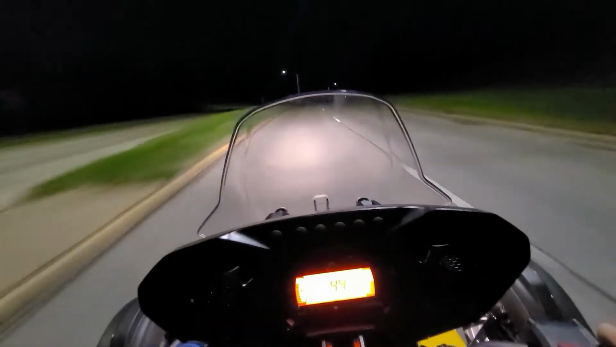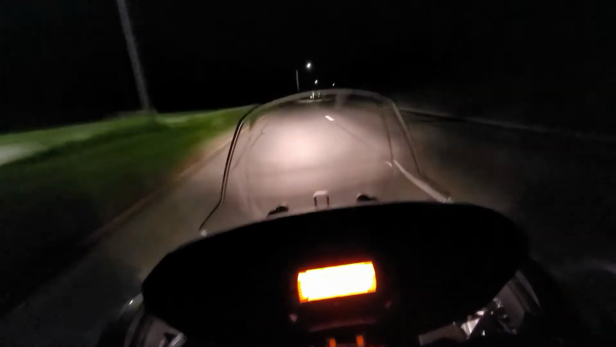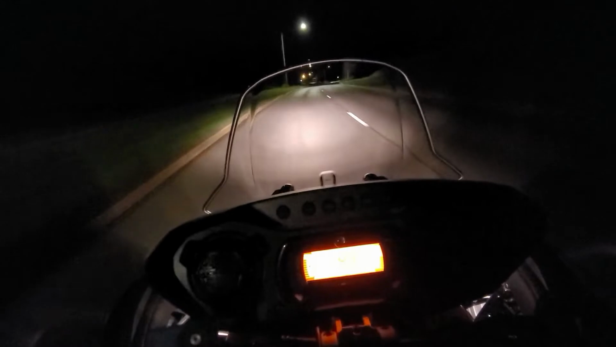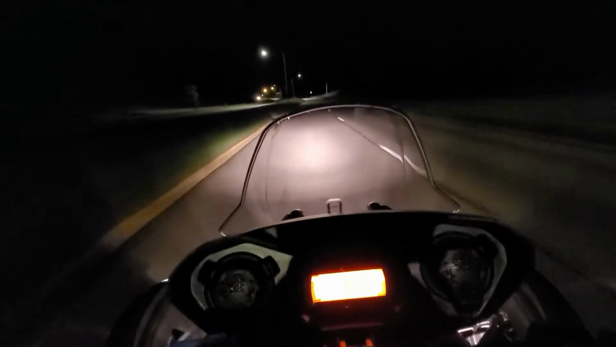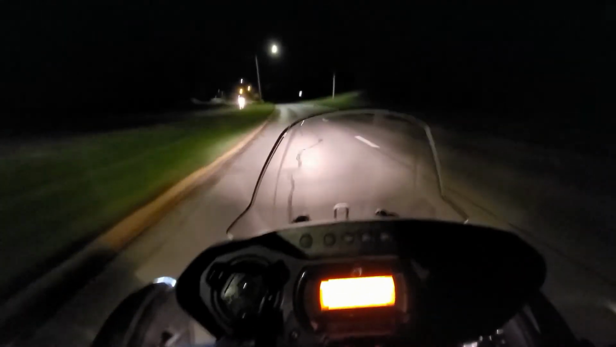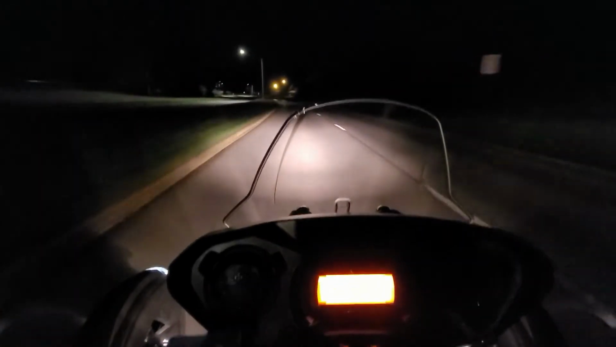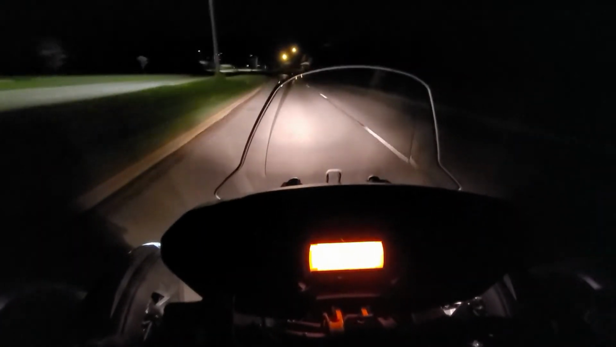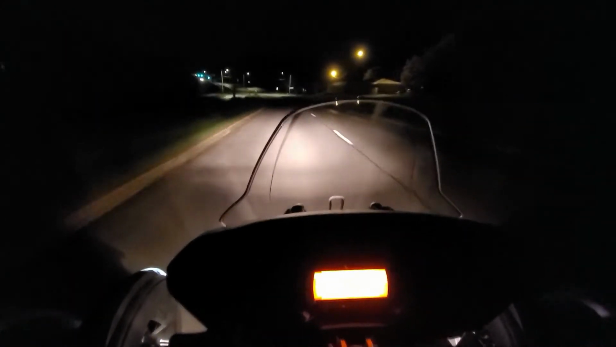But yeah, I'm getting used to the orange. Orange is fine. But other than that, that's the only light that's right in your face, so that's pretty nice. You don't want too many distractions. And that way, if you get a GPS or something like that, you can focus more on the GPS probably than the dash.